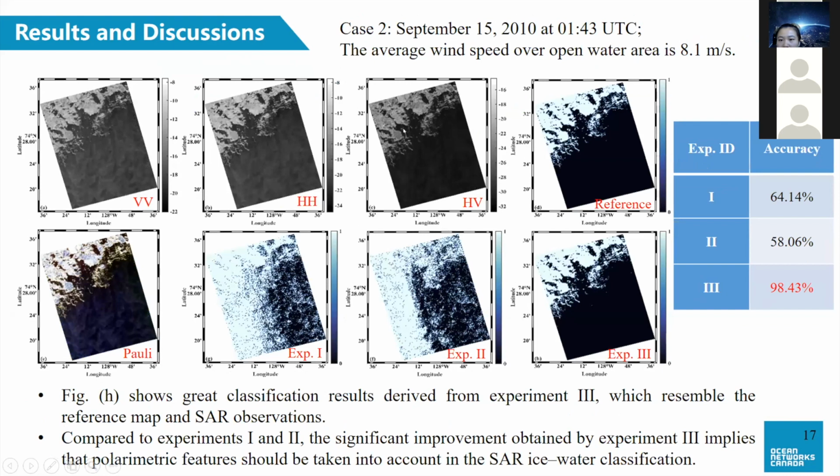In the second case, the average wind speed over the open water area is around 8 meters per second. In this complicated marginal ice zone, sea ice and open water have comparable HV-polarized backscattering. Figure H shows the grade classification results derived from experiment 3 with the accuracy of about 98%. Compared to the other two experiments, the significant improvement obtained by experiment 3 implies that polarimetric features should be taken into account in the ice water classification.